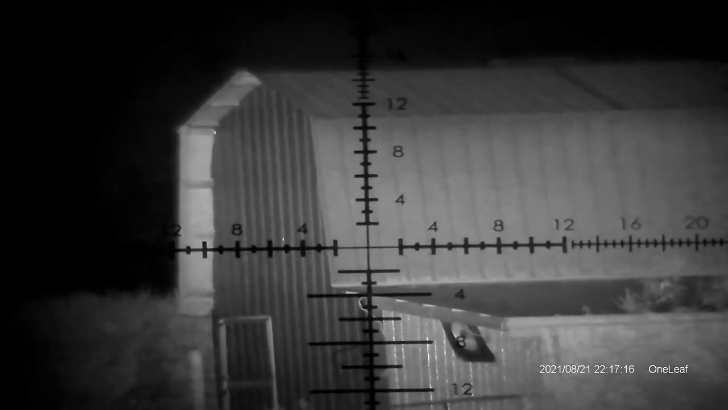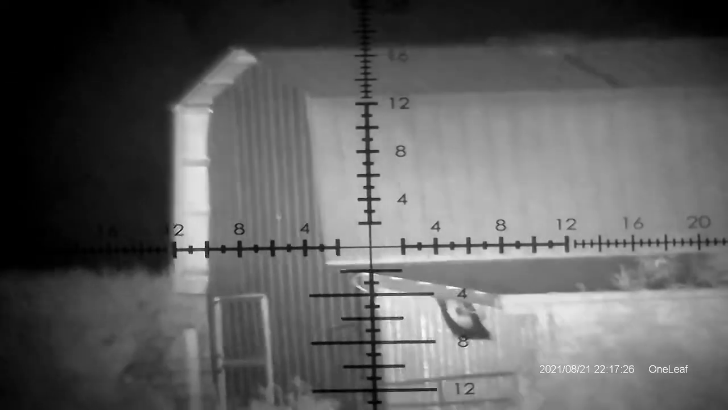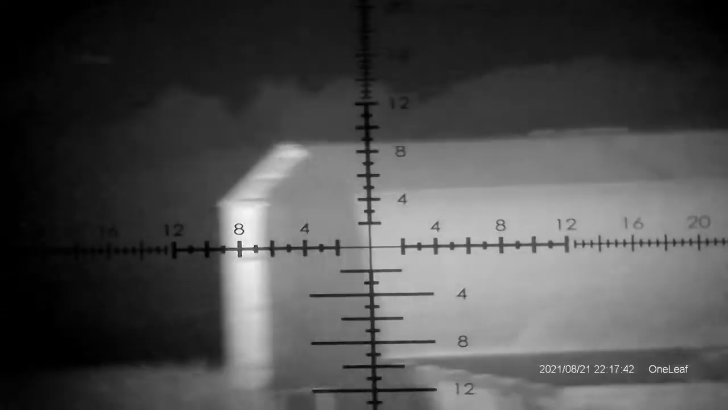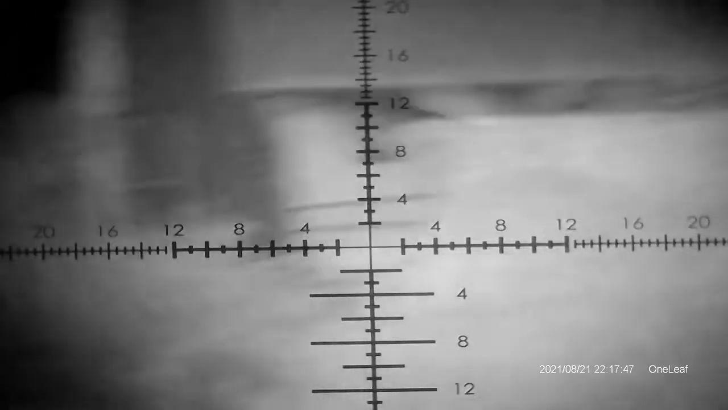There's number 2, setting 3, 4, 5, and 6. That's your max setting right there. Let's see how well everything shows up. There's an extension cord right here in the crosshair. This reticle system on this is pretty busy, so it kind of clouds what you guys are seeing. But man, it just shows a lot of detail. Pretty awesome.